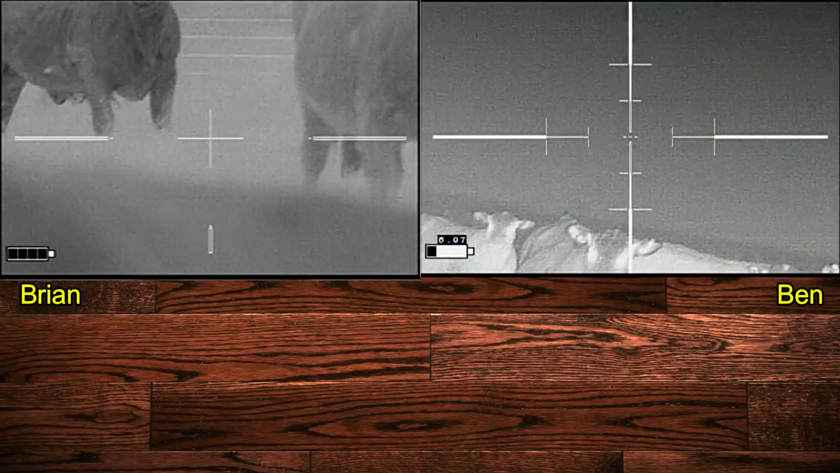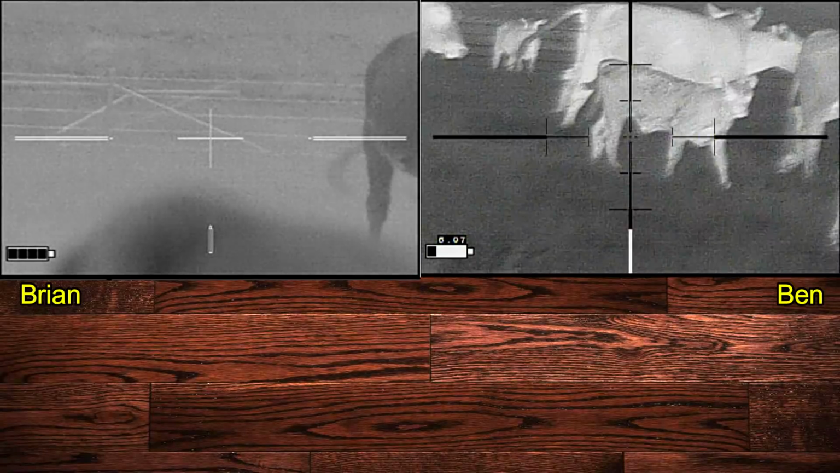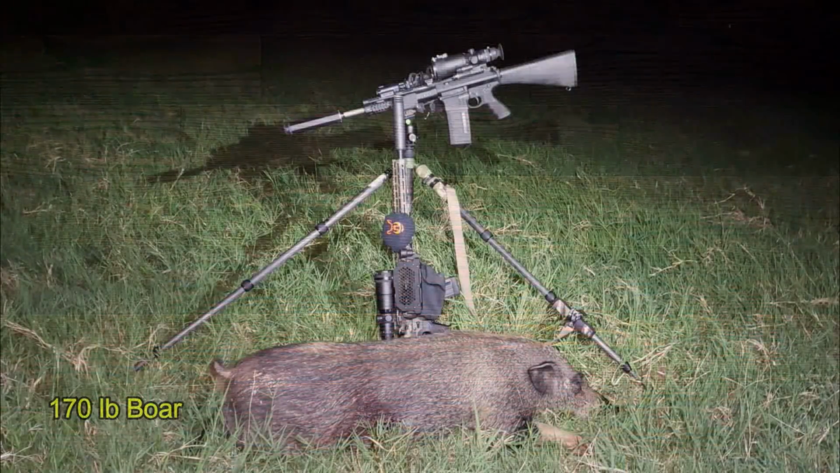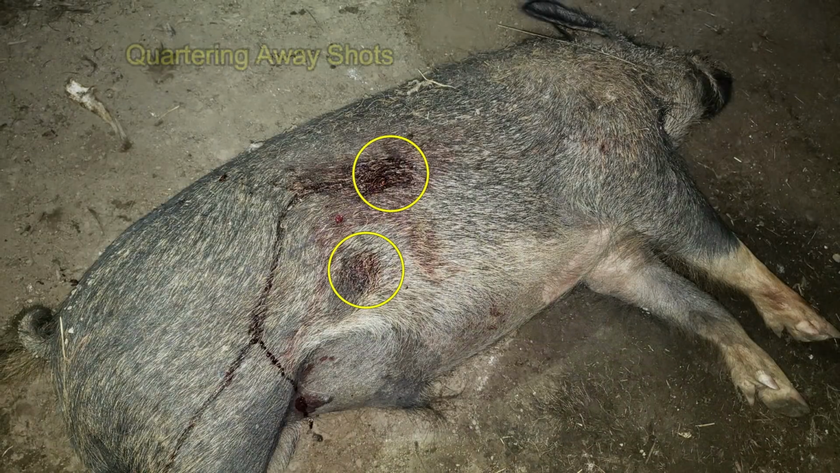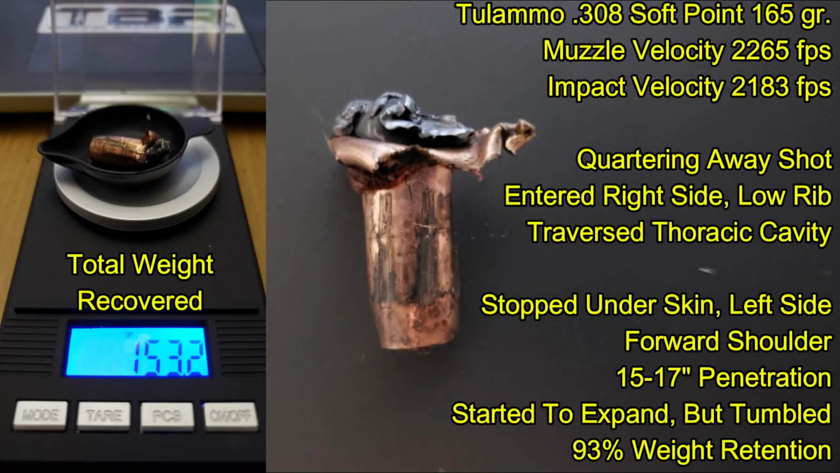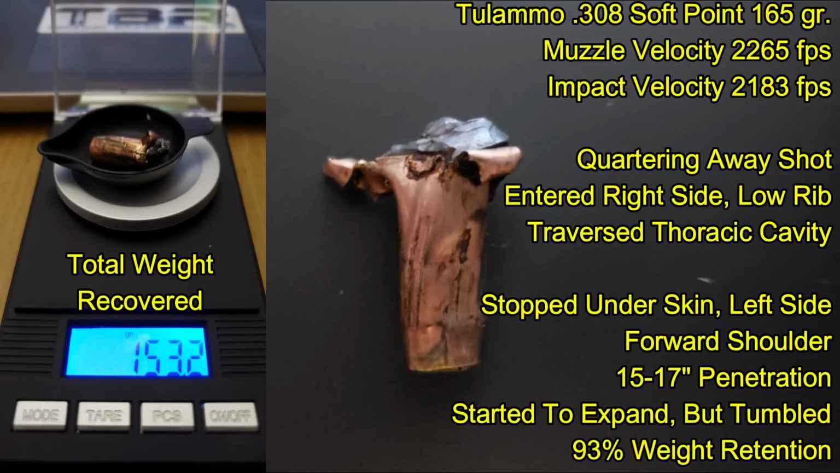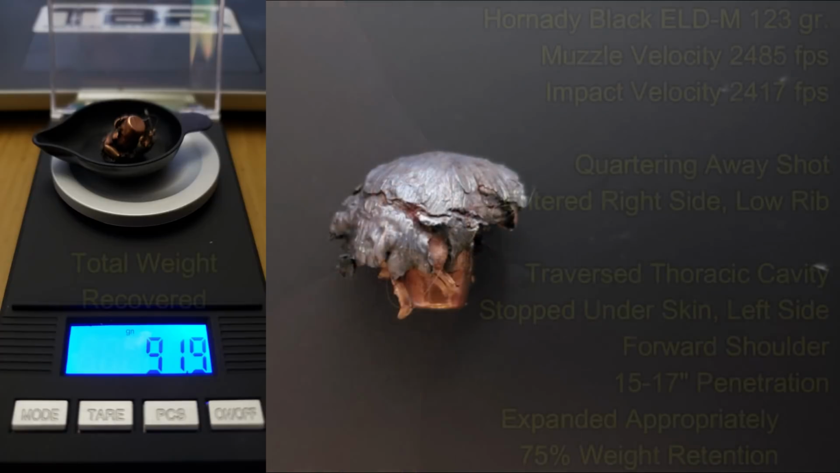And the hog still manages to run, but not very far. He came in at 170 pounds. Both shots having hit on the right side, where you can see right here, and the bullets were recovered on the opposite side in the shoulder. Now this was the only 308 soft point recovered. Taking a look at the damage to the bullet, doesn't look like it had very good performance. It looks like it did try to open up, but it also looks like it tumbled and ended up compressing laterally. It got good penetration, but doesn't look to be ideal for hunting purposes.